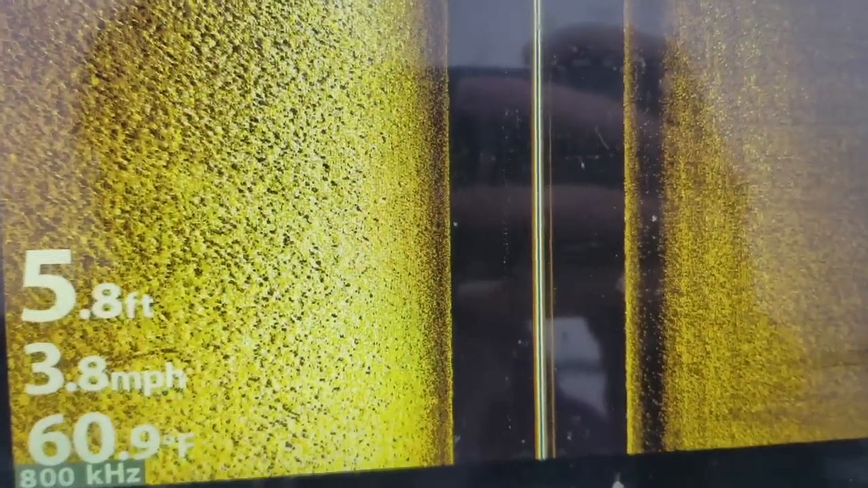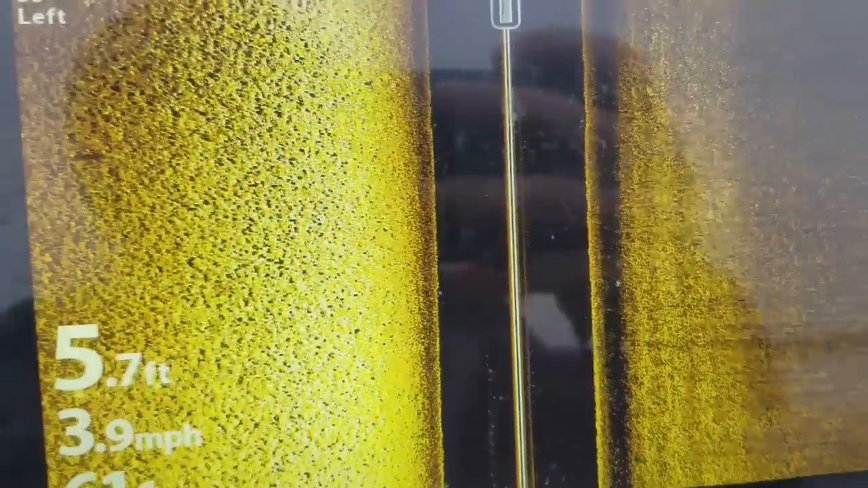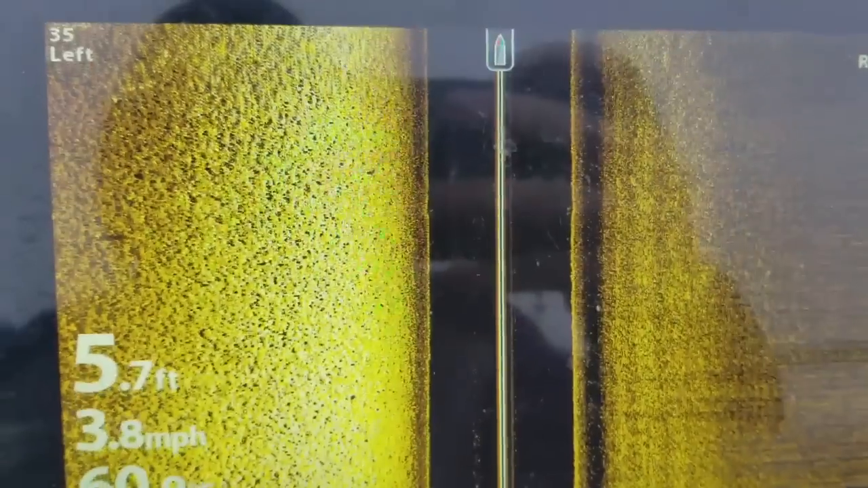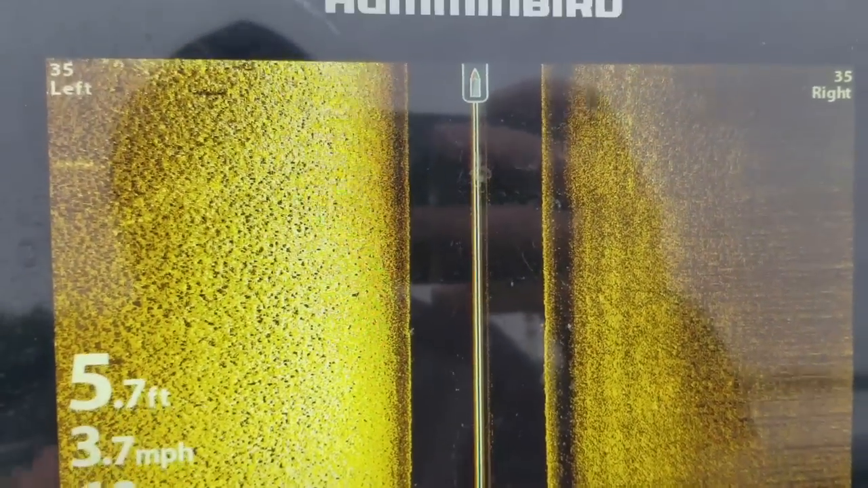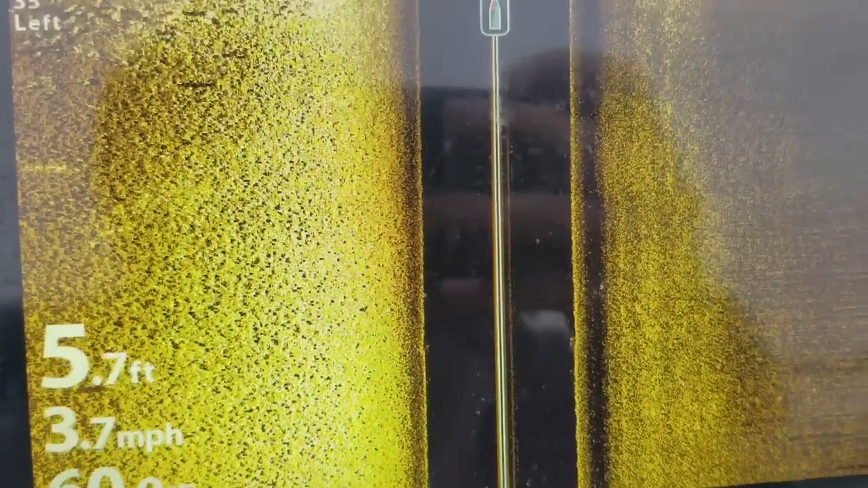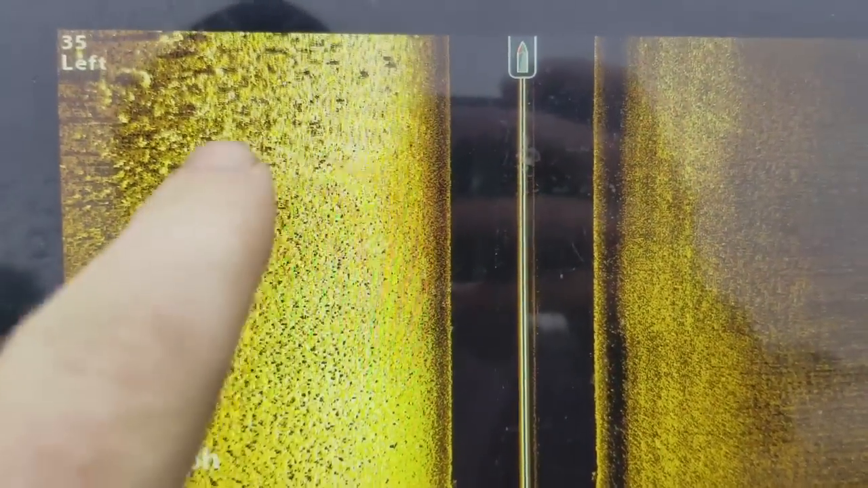All right guys, here's one of the last remaining weed beds in this lake I want to show you while they're still here. You can see this is kind of a sandy, kind of gravelly bottom. We're getting ready to come up on some weeds here, and they're going to be on the left-hand side of this screen. Right there's the first one. You can see the little shadow behind there. And right here they are. You can see where it's starting right here.